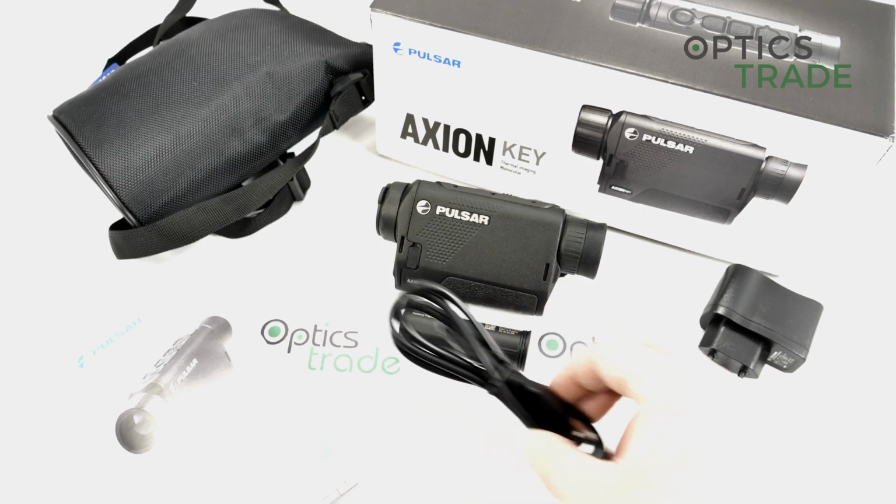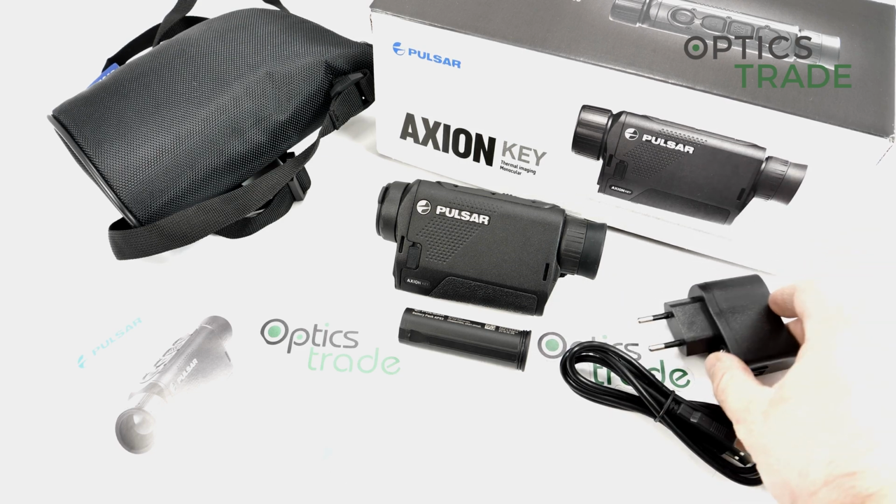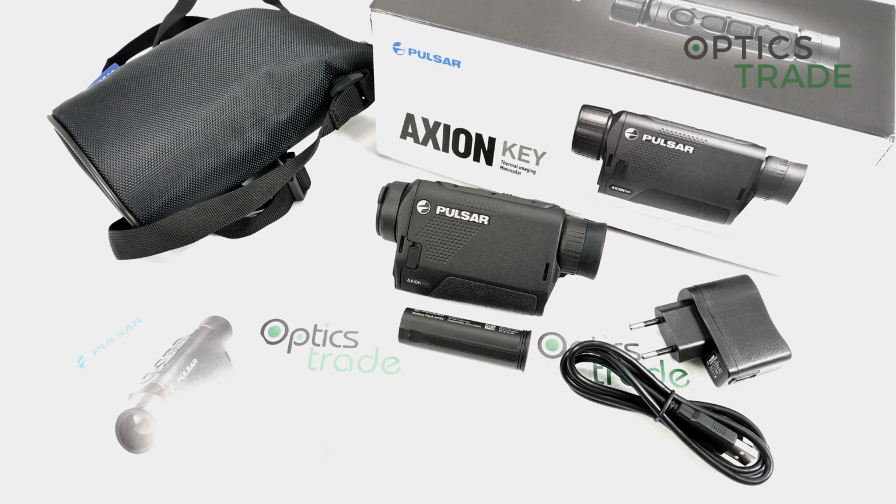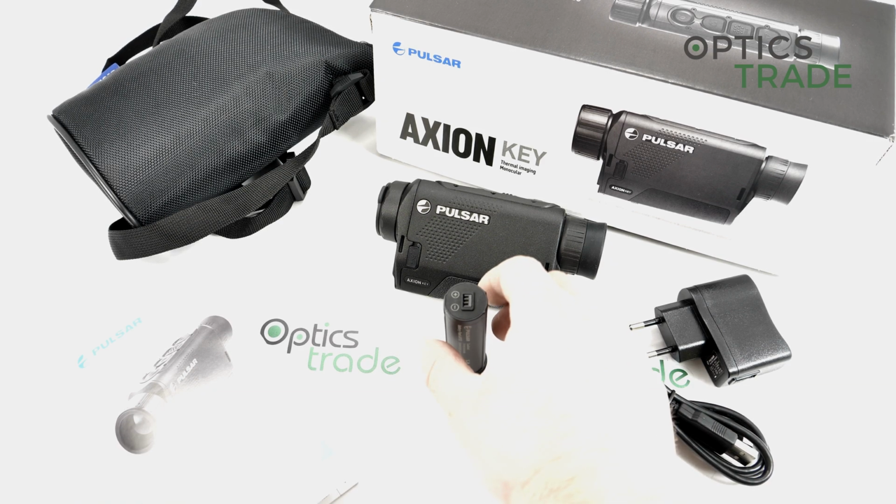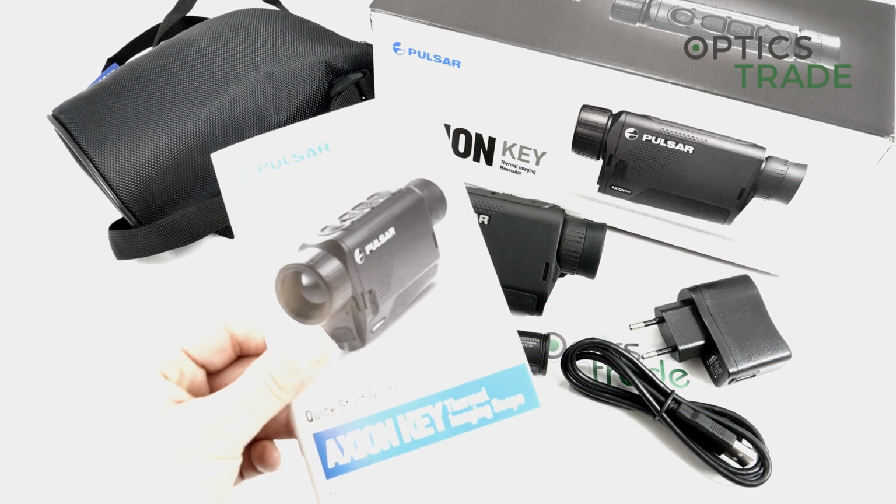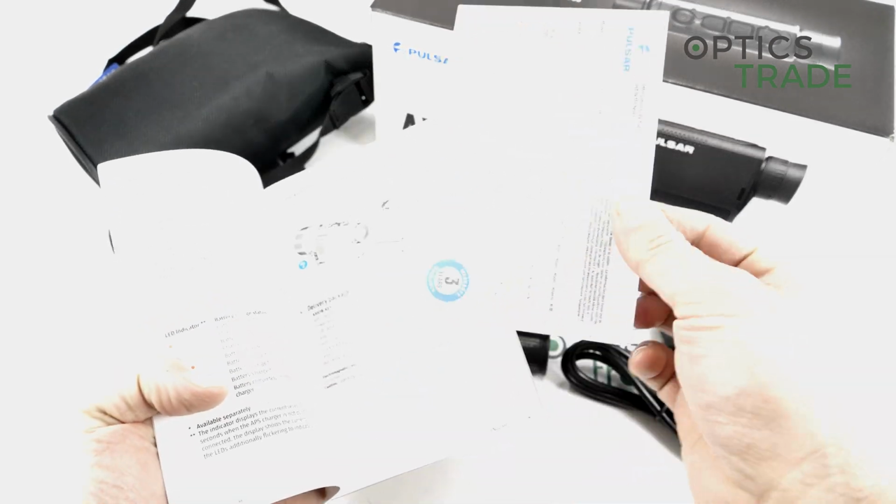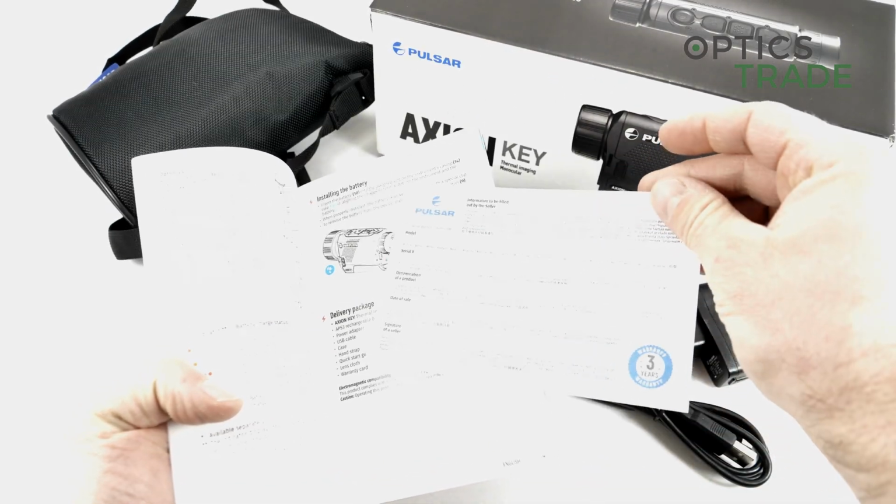As you can see, it comes with a normal cable and a socket for charging. So the battery is charged inside of the device. It doesn't come with an external battery charger like the Axion XM38 or similar. It also comes with a manual in a couple of different languages and with a 3 years warranty.